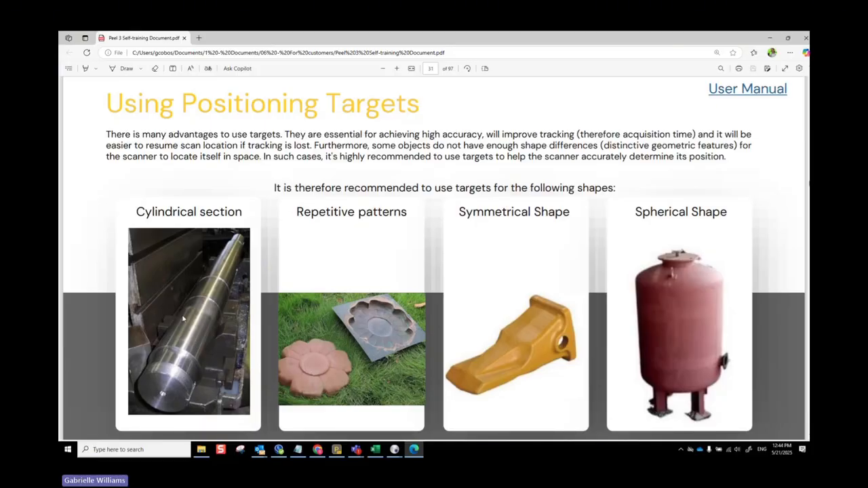So cylindrical sections, something where it's repetitive, because if you're thinking about it, look, if you scan this flower here, at some point, if you flip your scanner upside down or around too quickly, it might think that this petal is this petal, and it's going to scan from a different point of view. Some of you guys might have experienced something like that. If that happens, just add more targets so that it doesn't get confused. And that way it knows what it's looking at, because those targets are in such a random pattern.